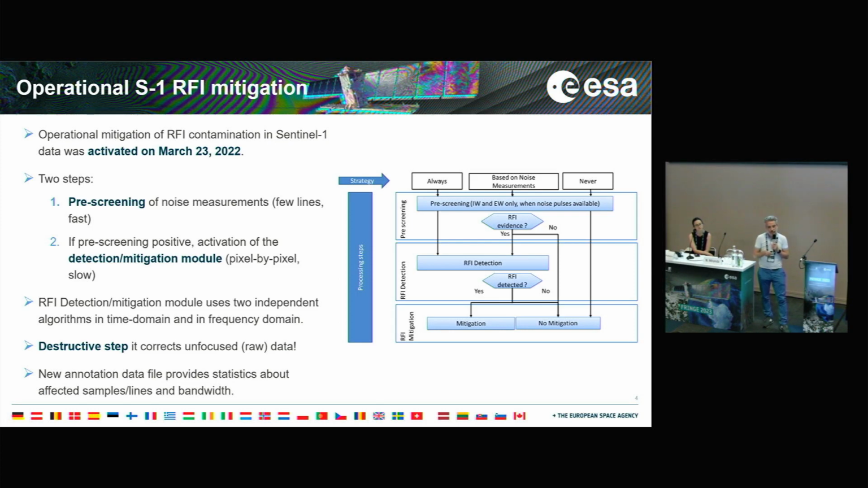And if this pre-screening is positive, we go to the detection and mitigation module, which works on raw data, so on level 0 data, and corrects the pixels where RFIs are identified in order to remove them from the finally generated level 1 products. The most important thing is that this is a destructive step in the sense that we really need to cancel out some pixels or to filter out some bands in the spectrum in order to remove the artifacts that you have seen before.